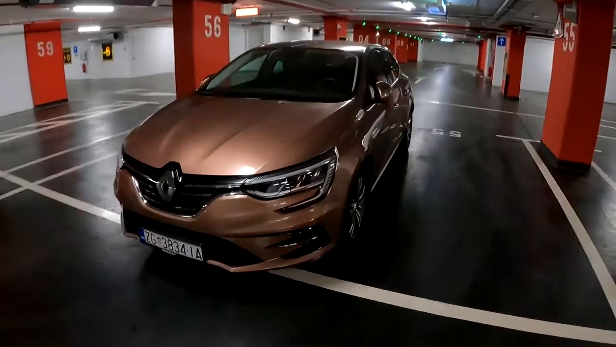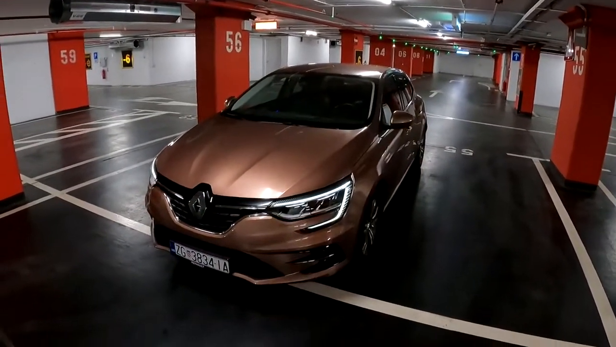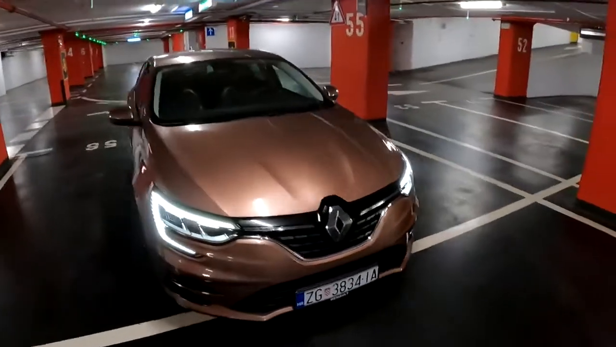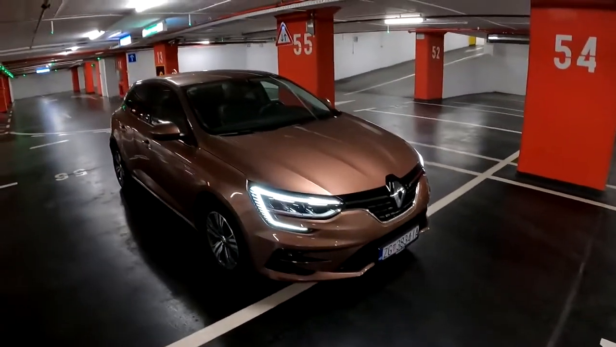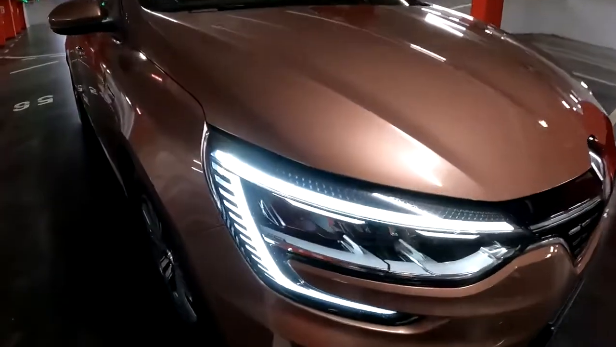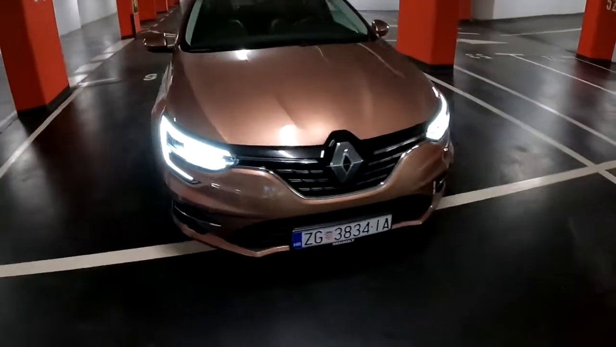Today I am taking you on a night point of view drive with this car, the facelifted Renault Megane. And as you can see, on this facelift we have slight changes on the design. So let's start with the front. New LED lights, they are now standard. You can turn them on by pressing the key.